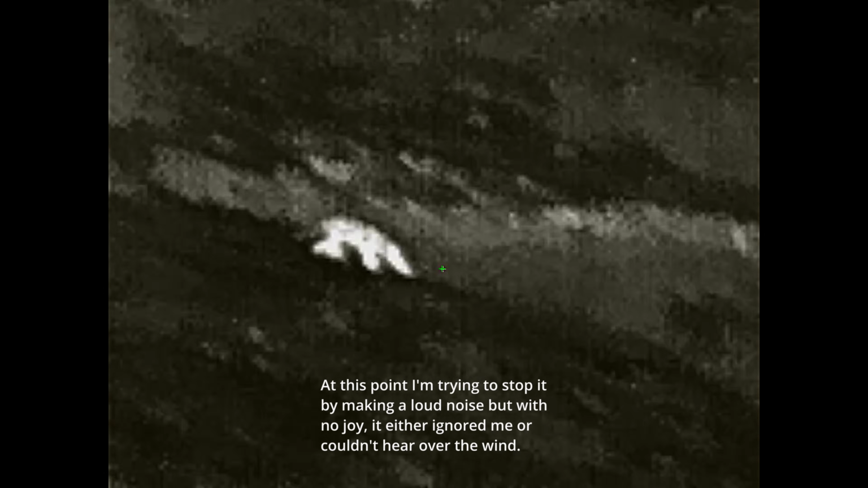I'm pleased I've got the rifle on the tripod and not using my quad sticks, because it makes it a lot easier to swing round and follow an animal like this that's travelling at such a fast rate. At this point I'm trying to stop it by making a loud noise, but with no joy. It's either ignoring me or it just couldn't hear me over the wind.